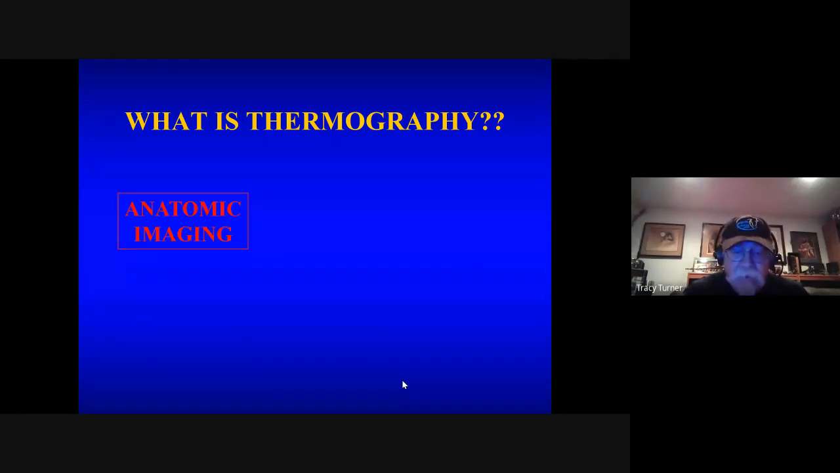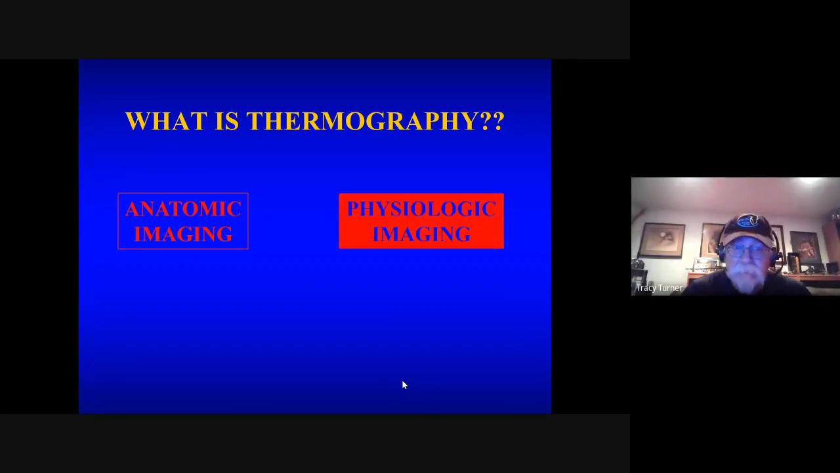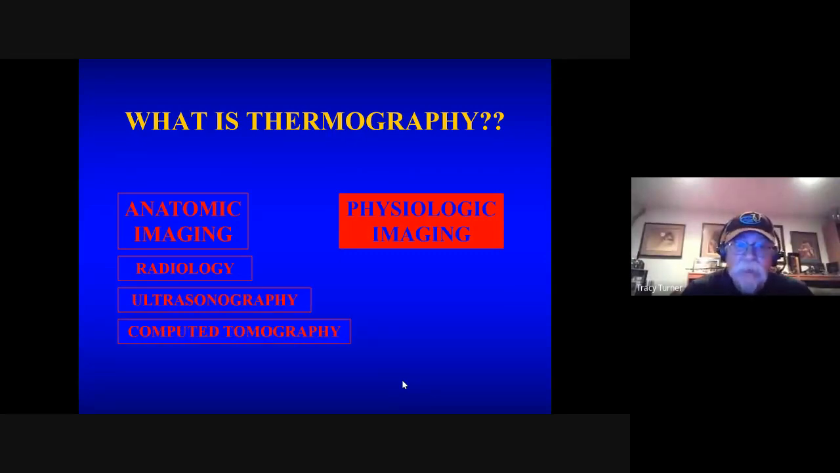If we look at how we image our patients today, we can divide up our imaging into anatomic imaging and physiologic imaging. Our anatomic imaging includes radiology, ultrasonography, computed tomography, magnetic resonance imaging. Anatomic imaging is what we were really trained to do. I mean, we went through anatomy classes to understand anatomy. Anatomy is something that you can touch, feel, taste, whatever. Physiologic imaging, on the other hand, is something that happens. It's the body's mechanism, if you will.